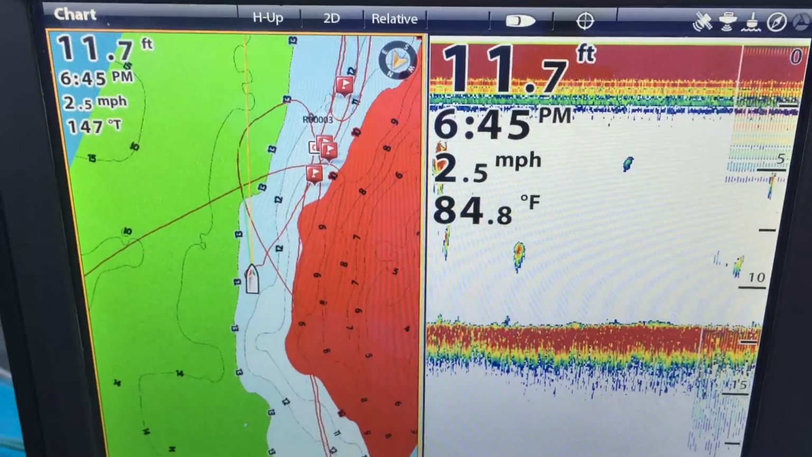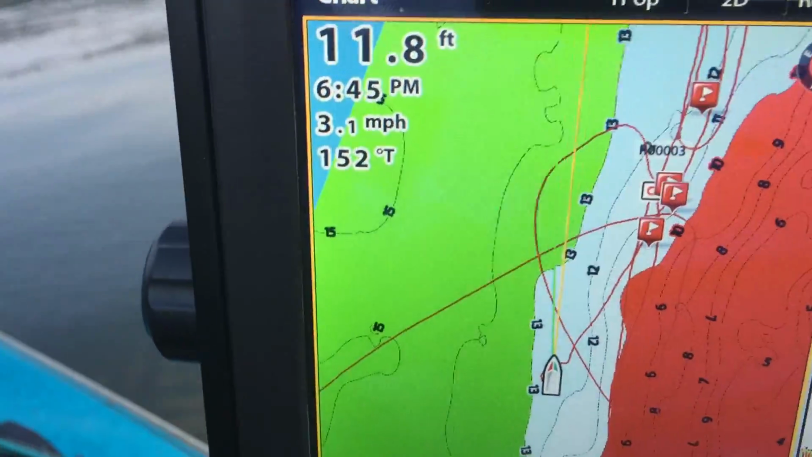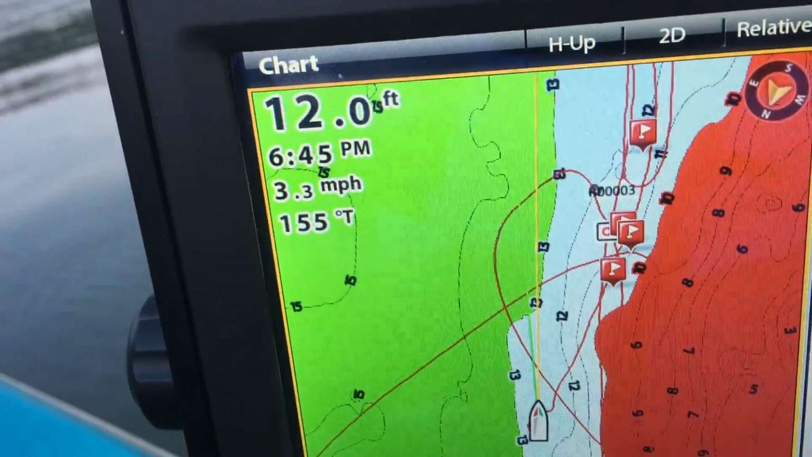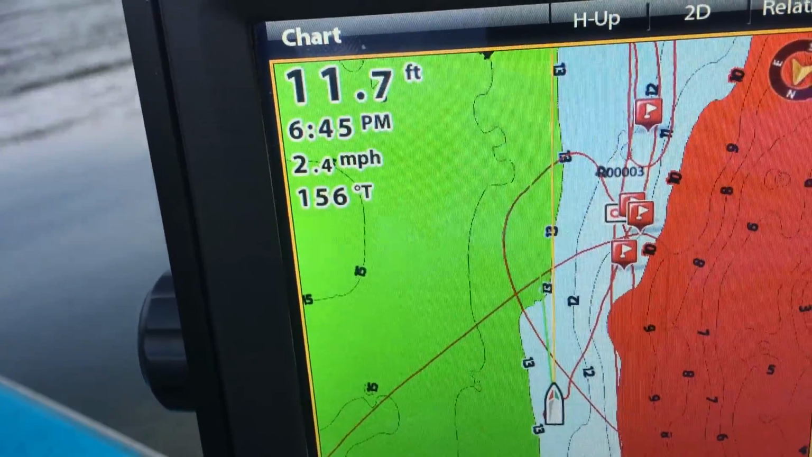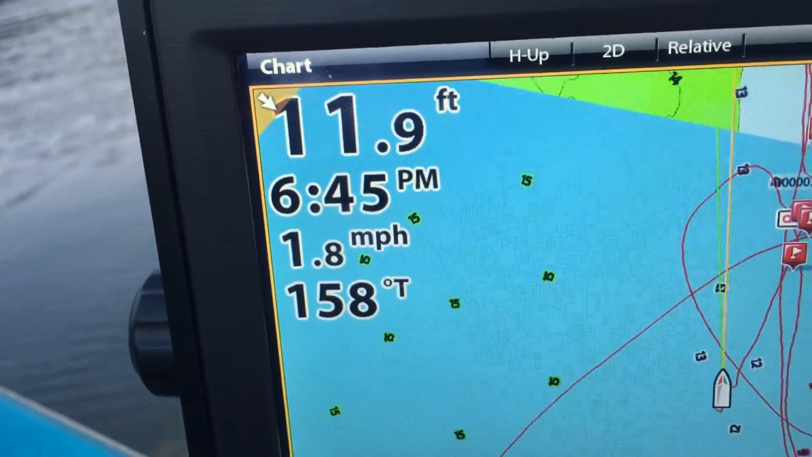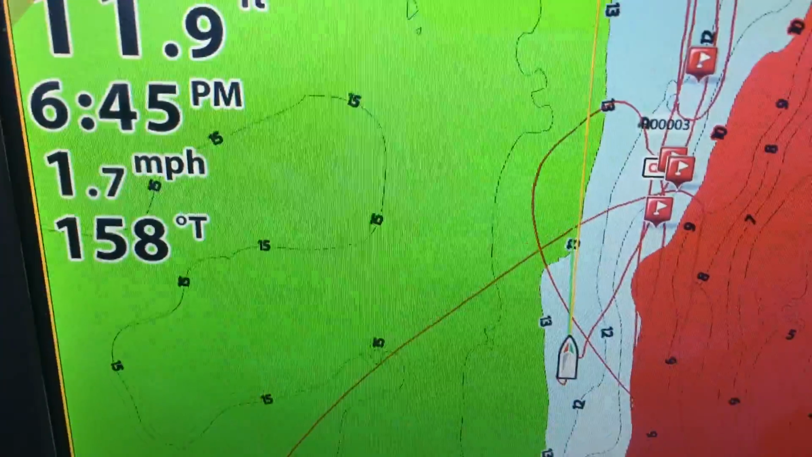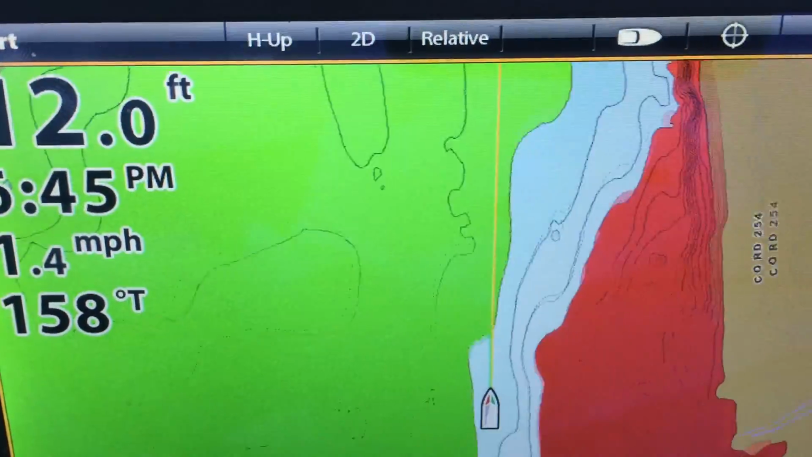Okay, and you know, I use this screen a lot. Okay, and what you can see over here, let's just make that full. All right, what you can see, whoop, wrong way.